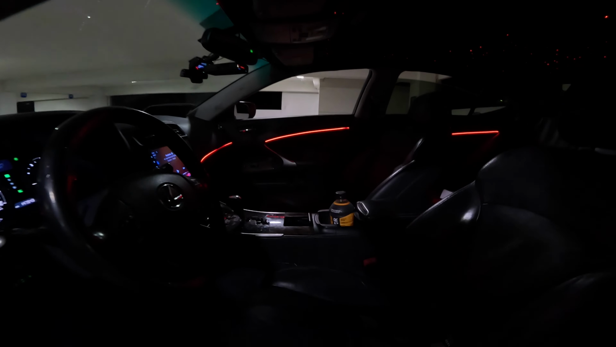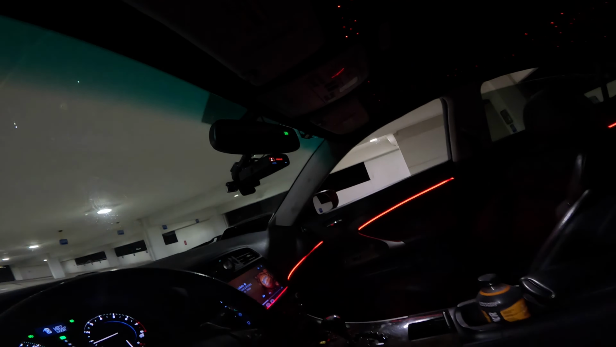Here's the interior lights. Here's the star lights and all that stuff. I think it looks very cool, very good. Let me get a better view. There's the interior, still working on it. Still got a lot of stuff to do.